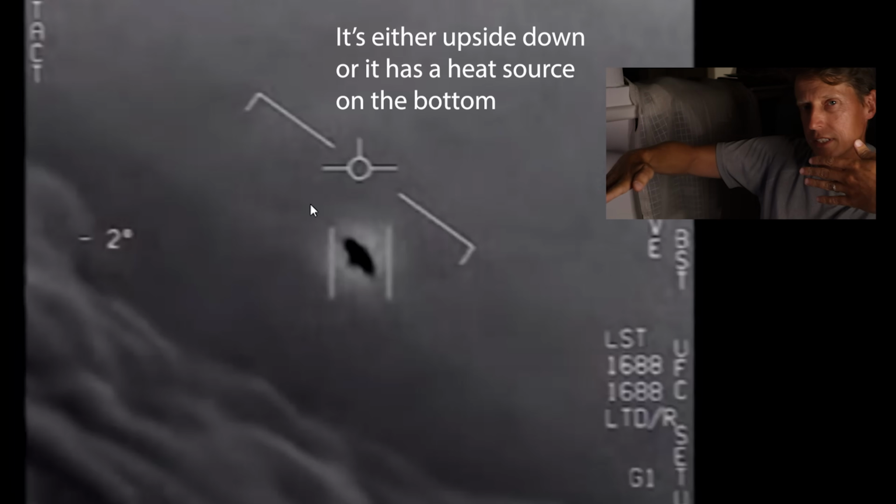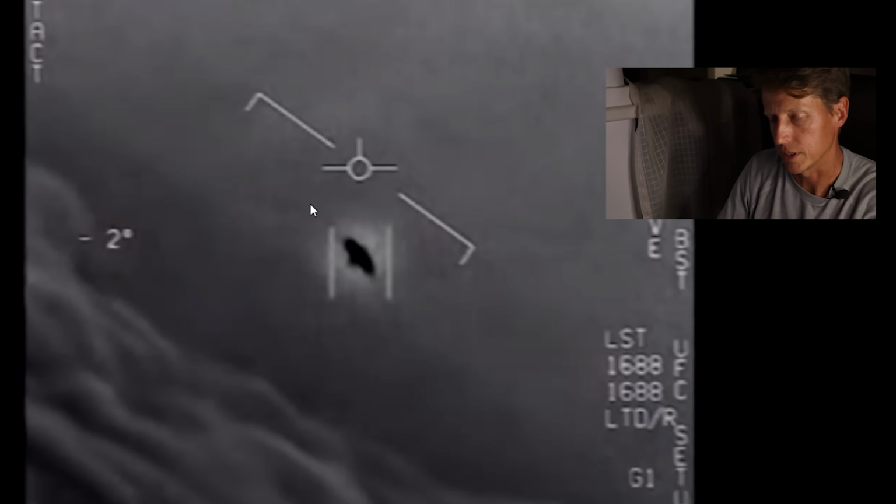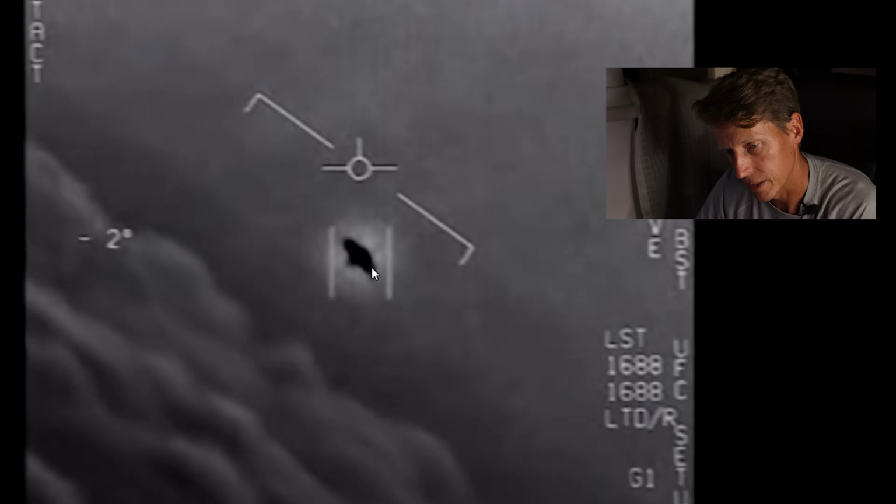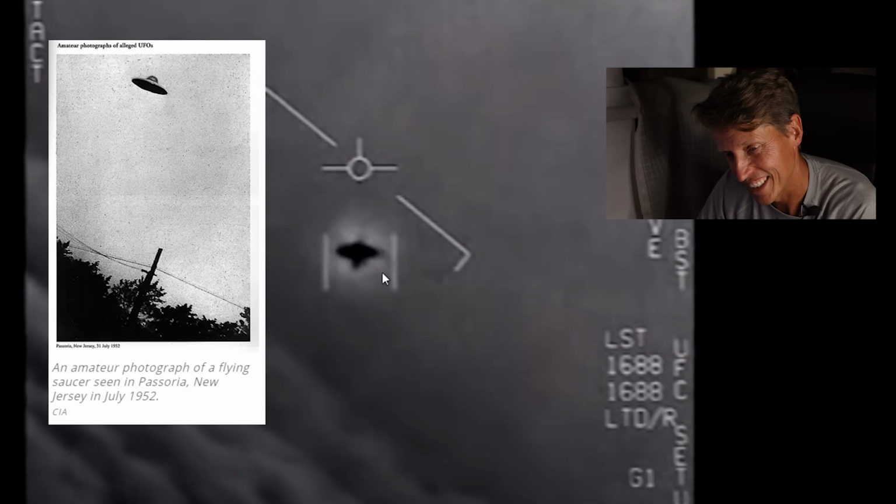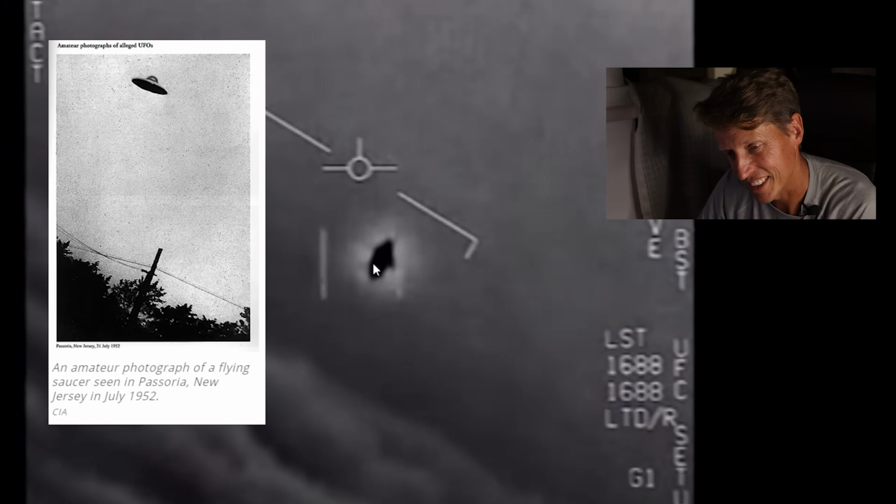And the other plane, the fighter here, is basically just following it around, but it's just going level. Watch it. It's just flying level that way, and it looks like a flying saucer with this thing at the bottom, and there's the circle up there. And now it's just rotating. It's rotating. Like it just doesn't matter.